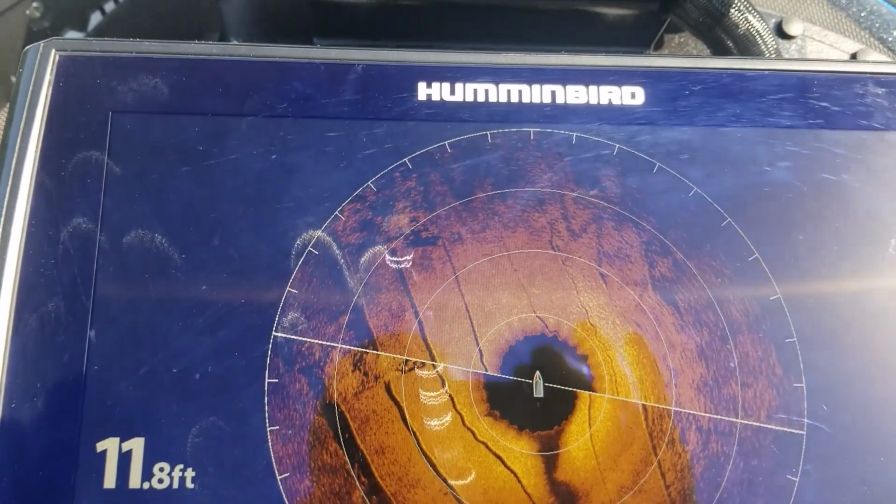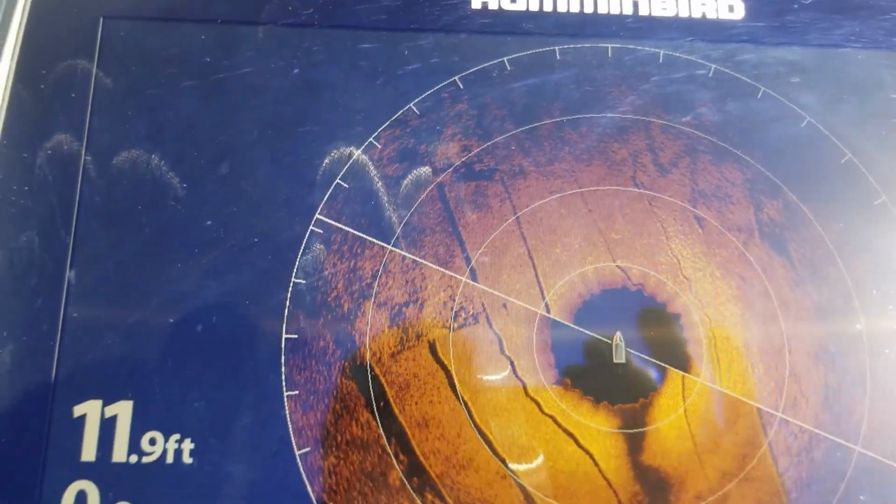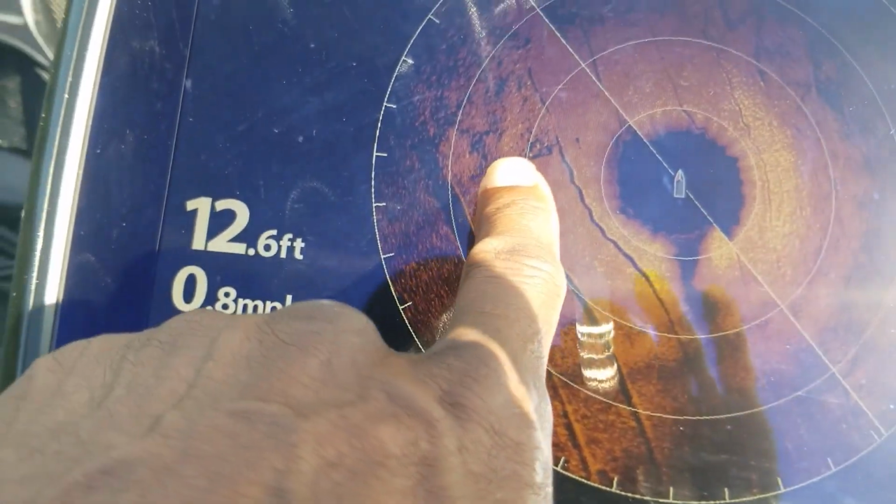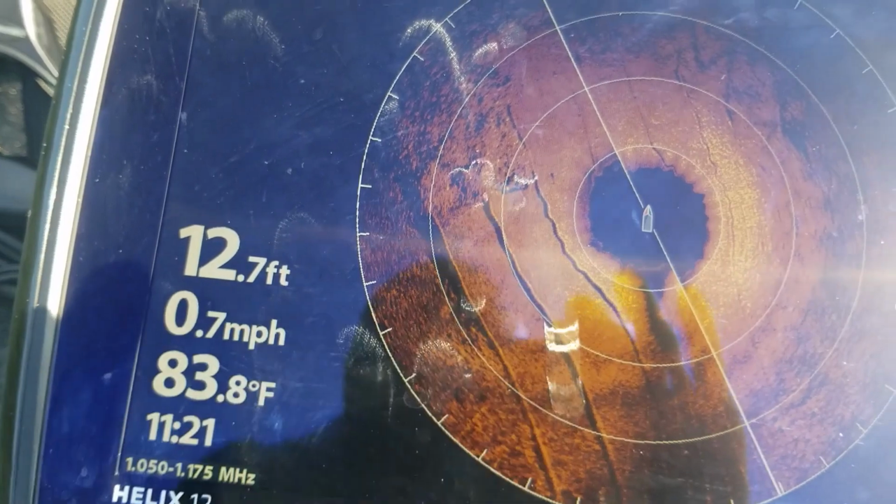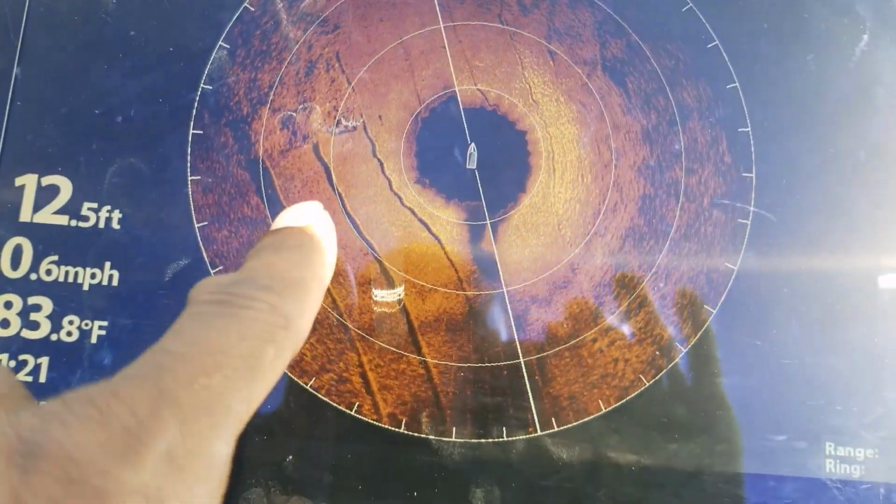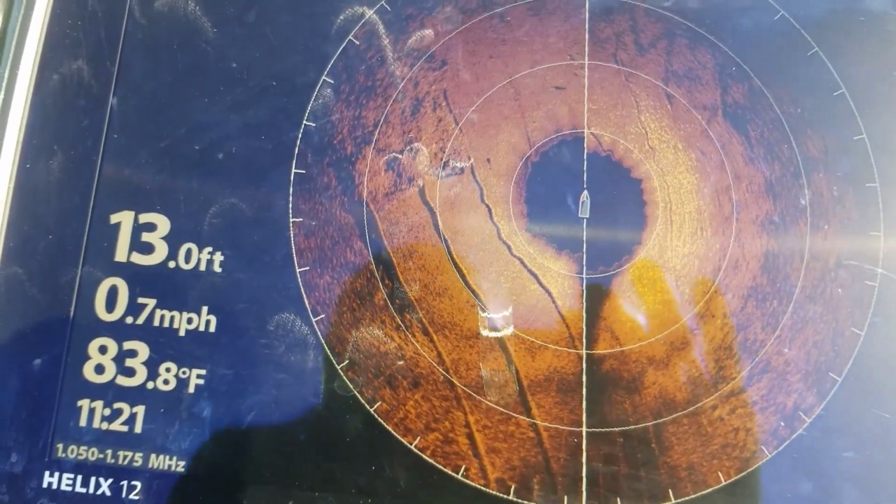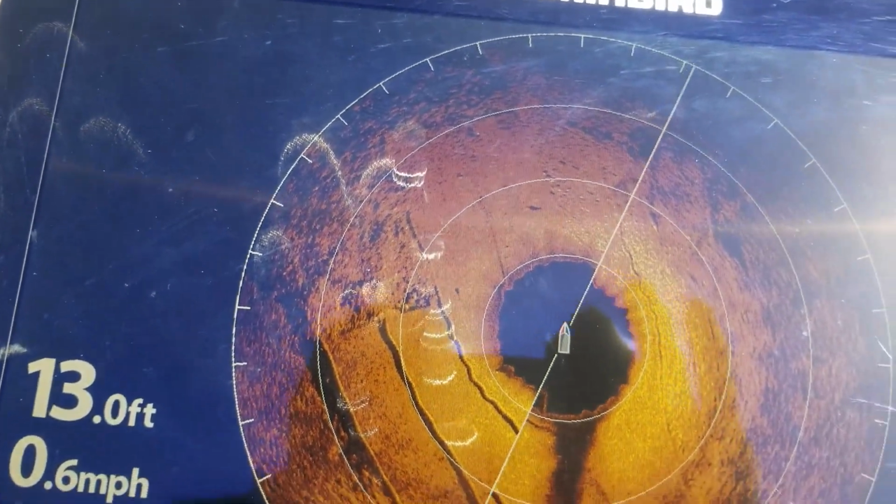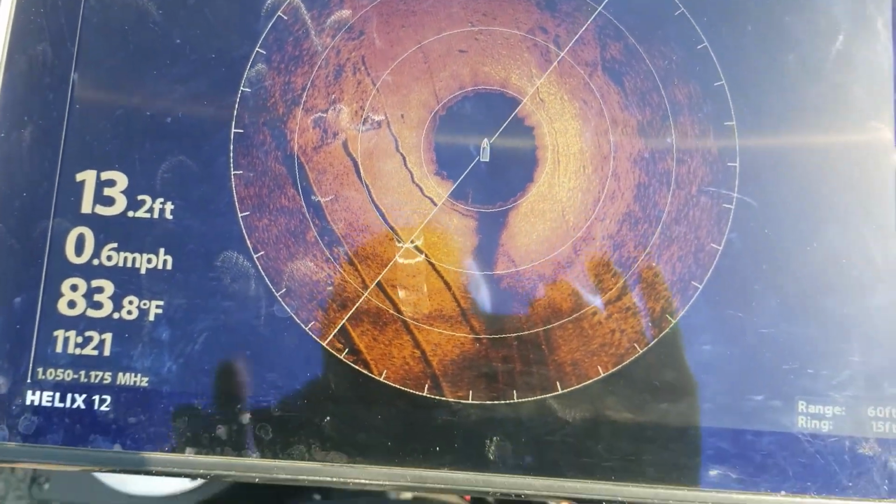All right, so here we go. So now you can see the end of the ramps. It's updating right now. So there's where the ramp ends. And you can see the gravel and everything like that, the leftover. And you can see that these two ramps are a little shorter than these other ones over here on this side. All right, that's it.